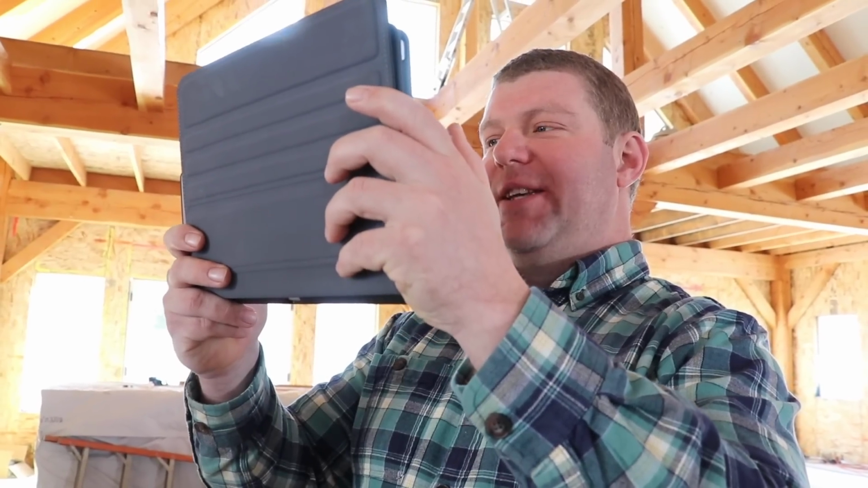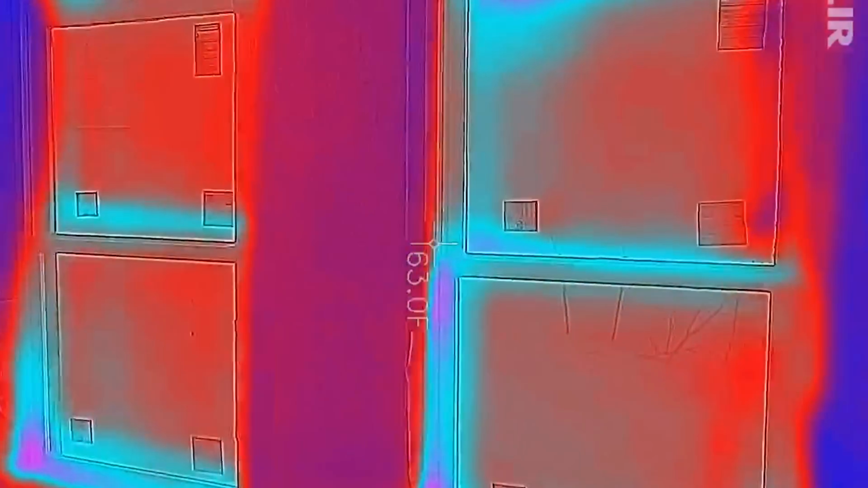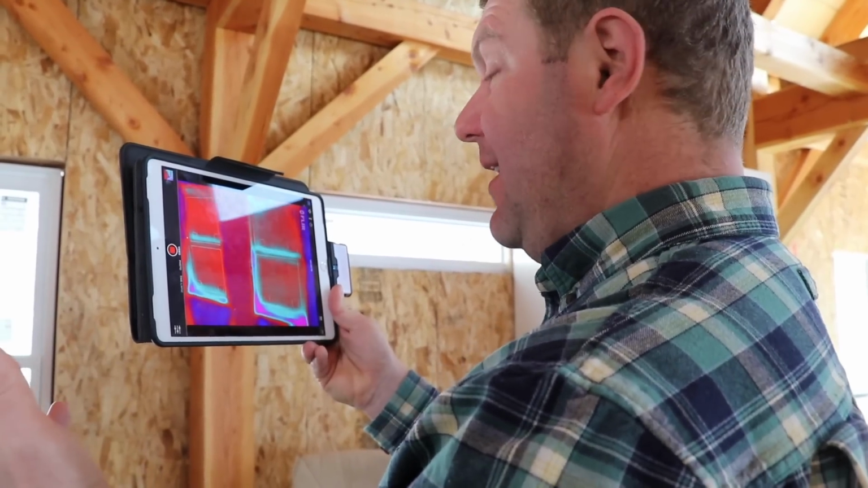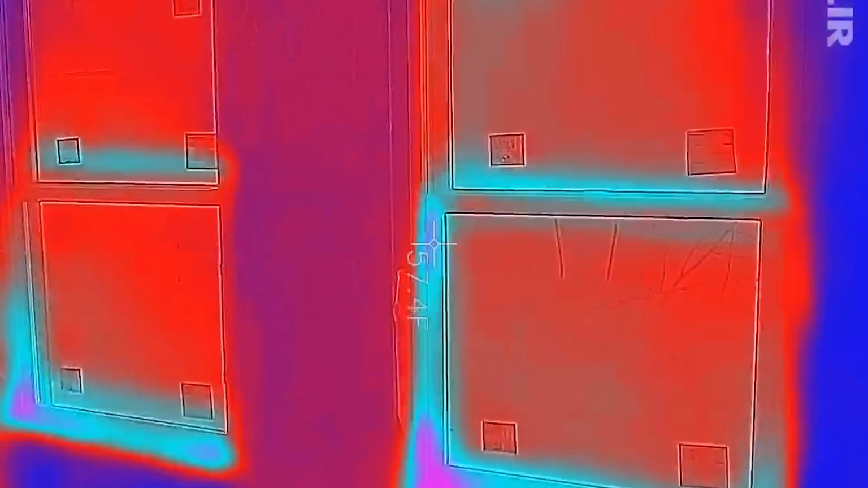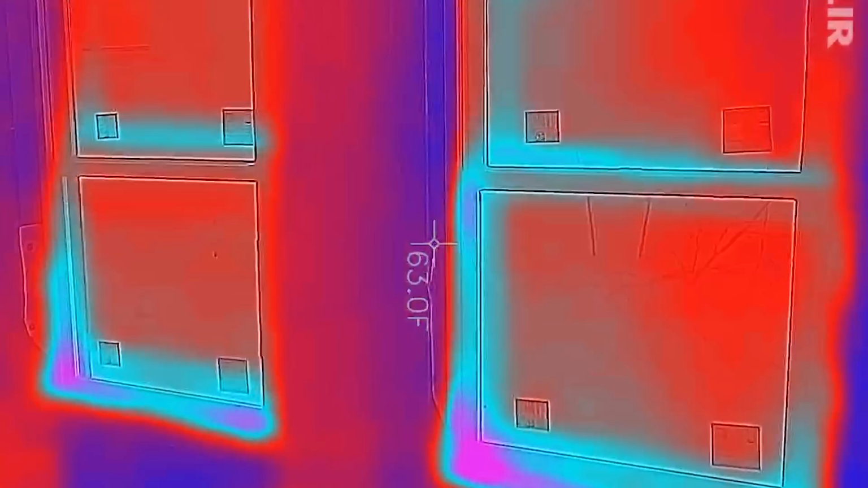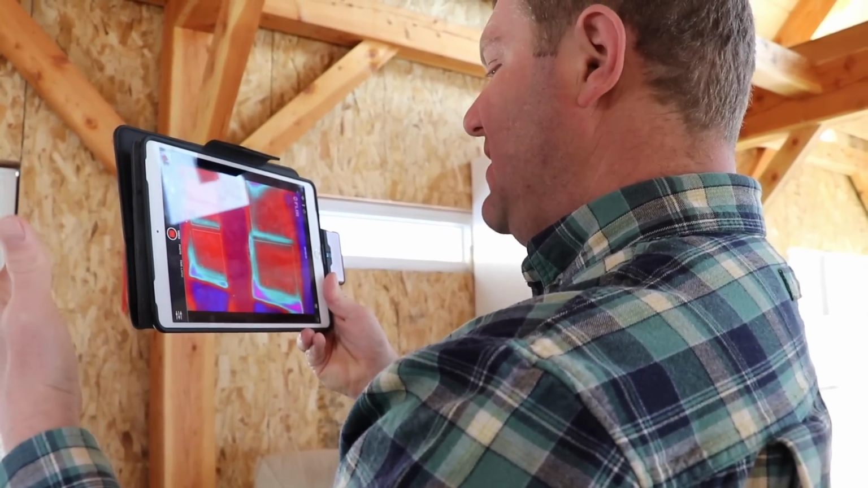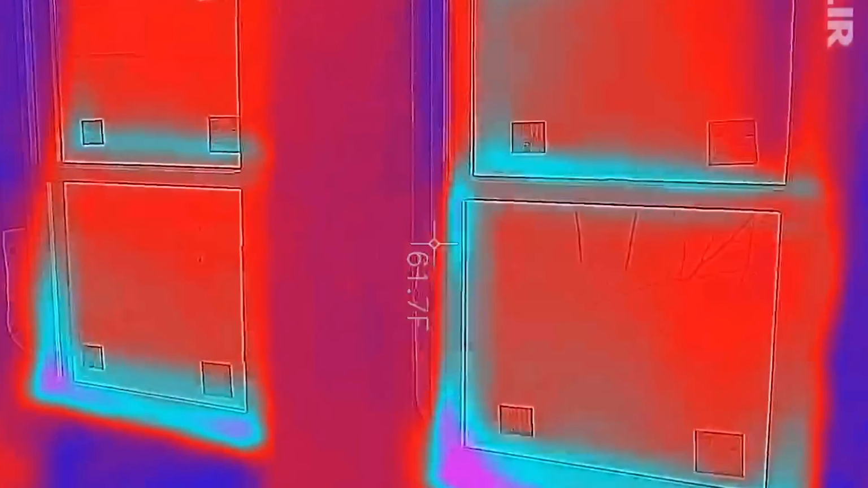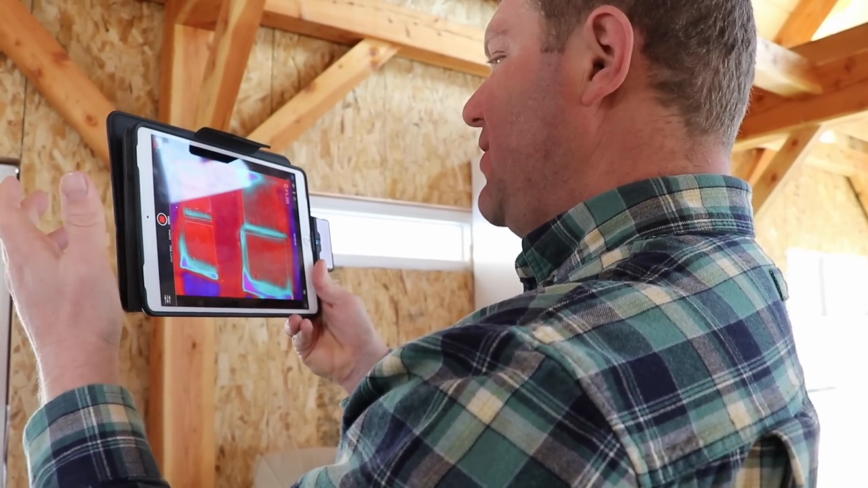So when we built this home, we spent a lot of money on highly efficient windows and doors, because windows and doors are one of the most common areas in a home where energy is lost or gained depending on the climate that you're in. So we can use this camera to determine whether the windows are a place where we're losing a lot of energy, or we can even identify spots around the windows where the ceiling or the air seal might not be in the best condition. As you can see, we haven't even sealed around these windows at all, and you can see in the purple areas that we're actually losing quite a bit of heat around the windows. So that'd be a great place to start if we wanted to reduce our energy consumption.